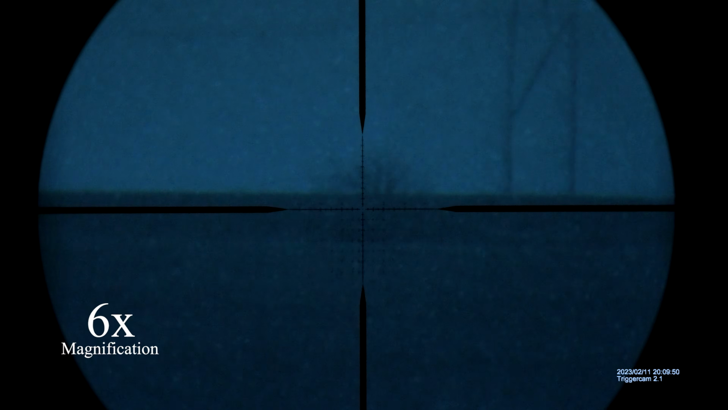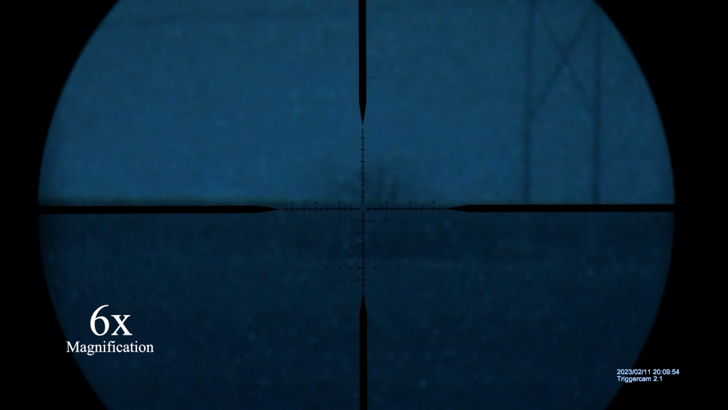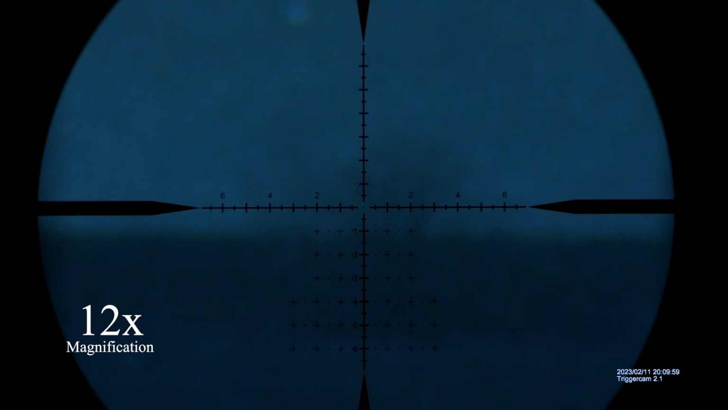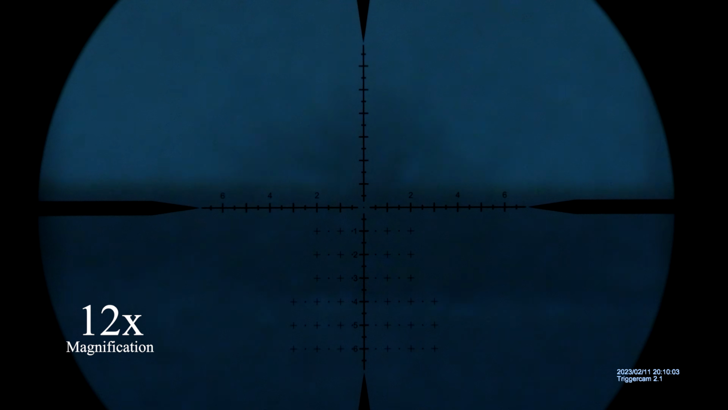All right, next let's actually mess with the magnification. So we're at like 3x. Then we were at like 6x. The image is getting pretty grainy. It's pretty hard to focus. Here we move up to 12. I don't think that's usable. I can't really tell what that is. That sweet spot is kind of that 8 to 10 range, I think, or kind of the 6. I definitely moved it back though so we can see some different stuff.